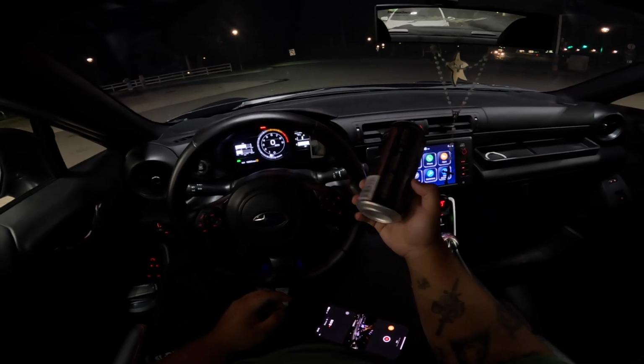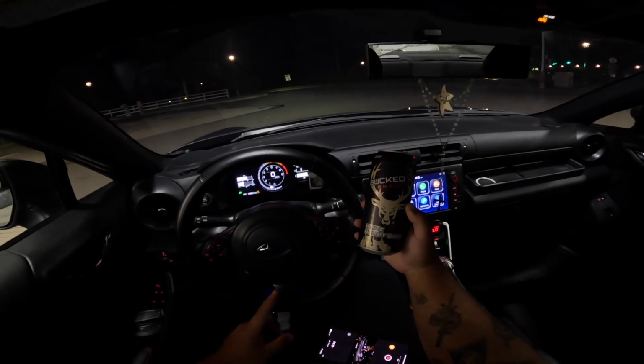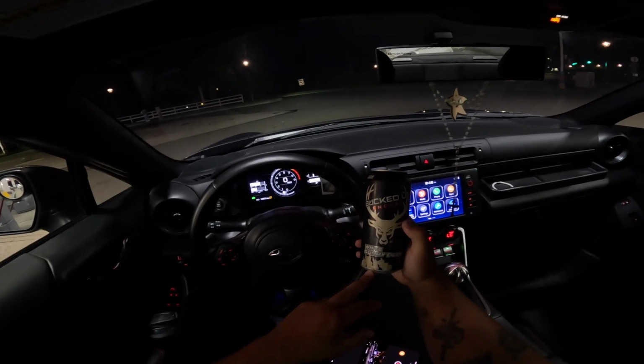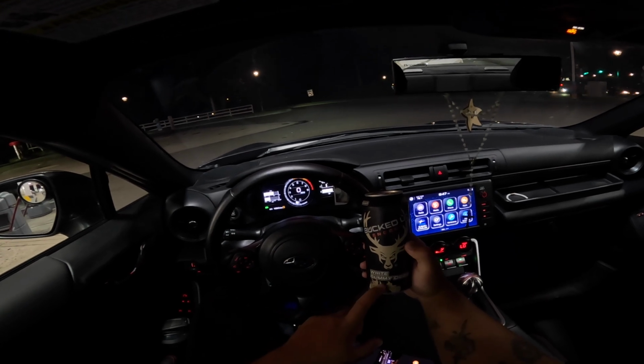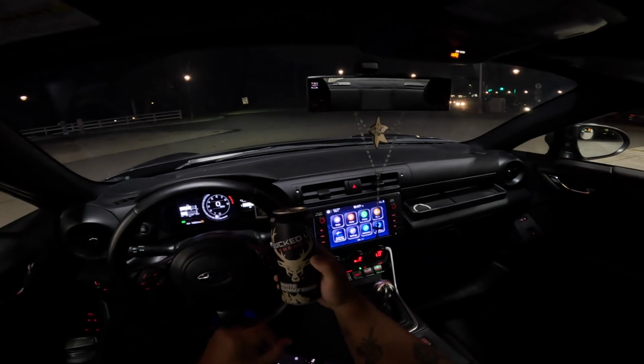Alright guys, this is what we got for a choice of pre-workout today. We got some Bucked Up white gummy bear. Put y'all on, this stuff's so fire, so good. They also got their regular sour gummy worm and their berry pop, and what's the other one? Anyways, they're all pretty good.